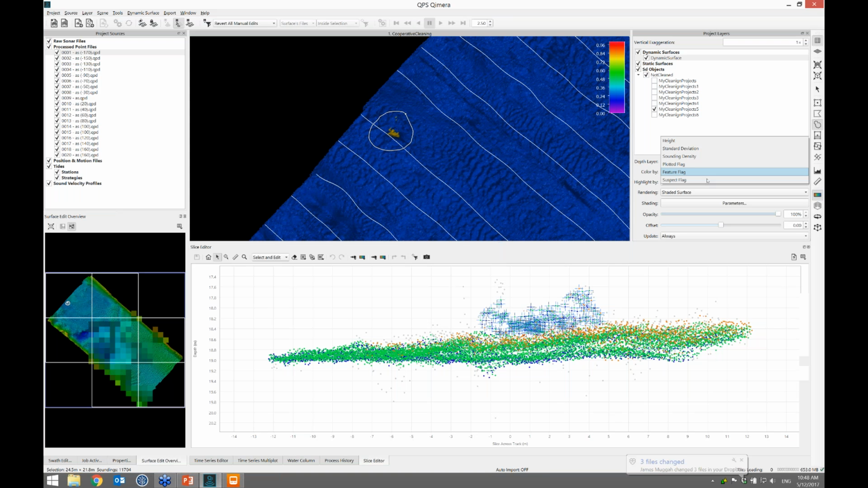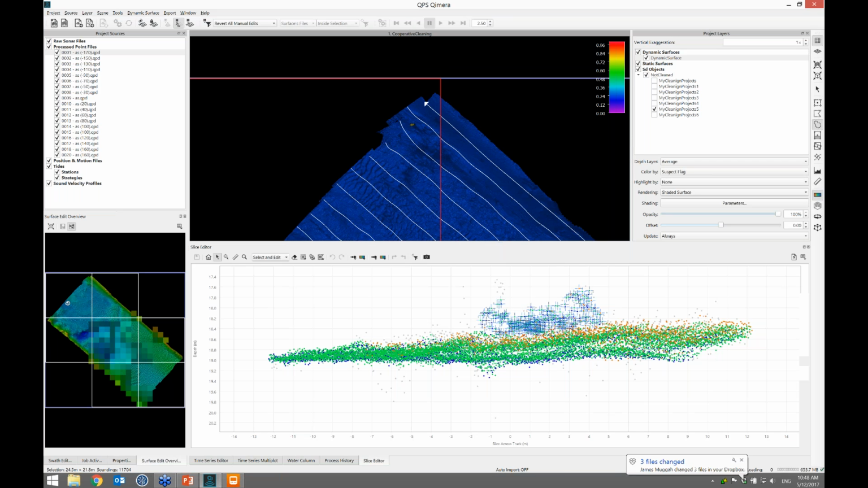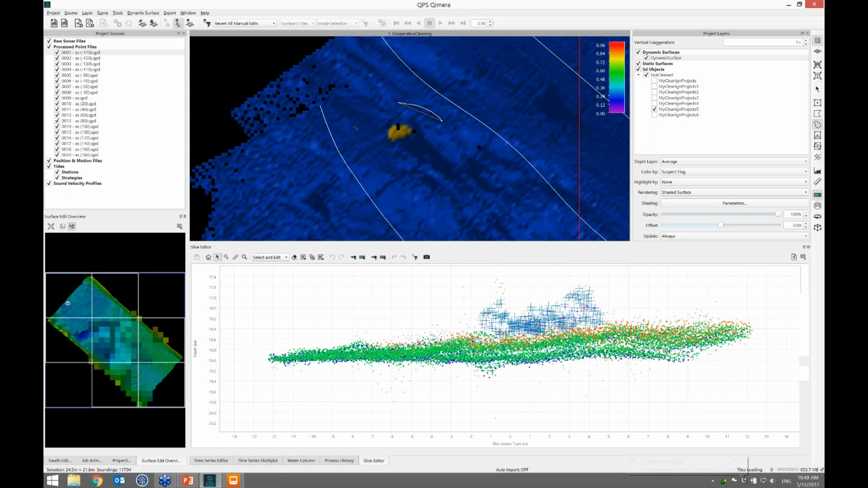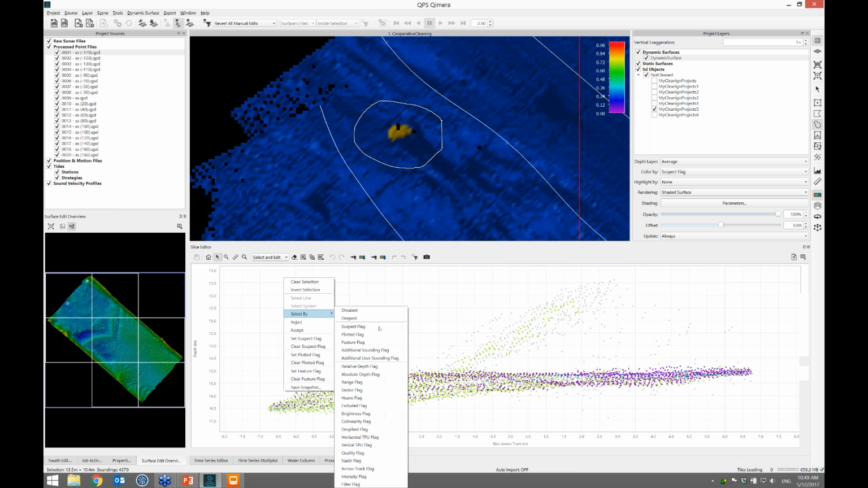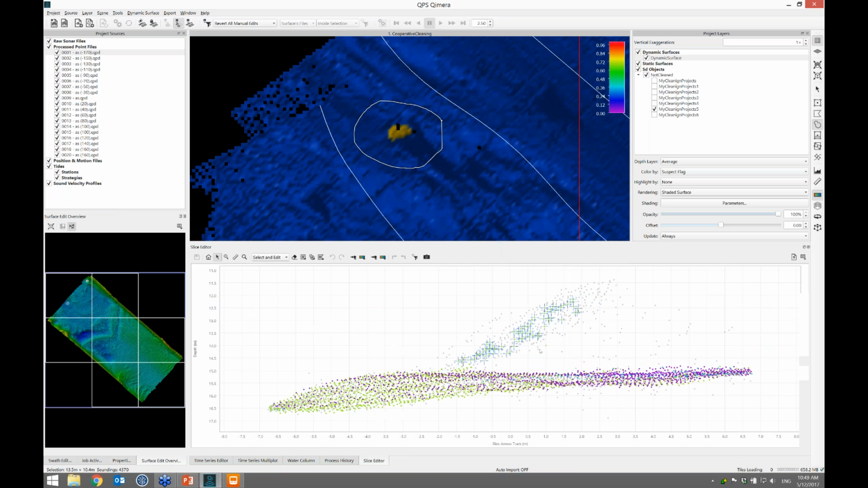What I can do now is if that person told me that they had some stuff that was suspicious, I can color by the suspect flag, and I come over here and I say, okay, let's have a look at this. You think that's suspicious? Let's see if I agree. And again, I'm in select and edit mode. I right-click, select by suspect flag, and I agree, that's suspicious.